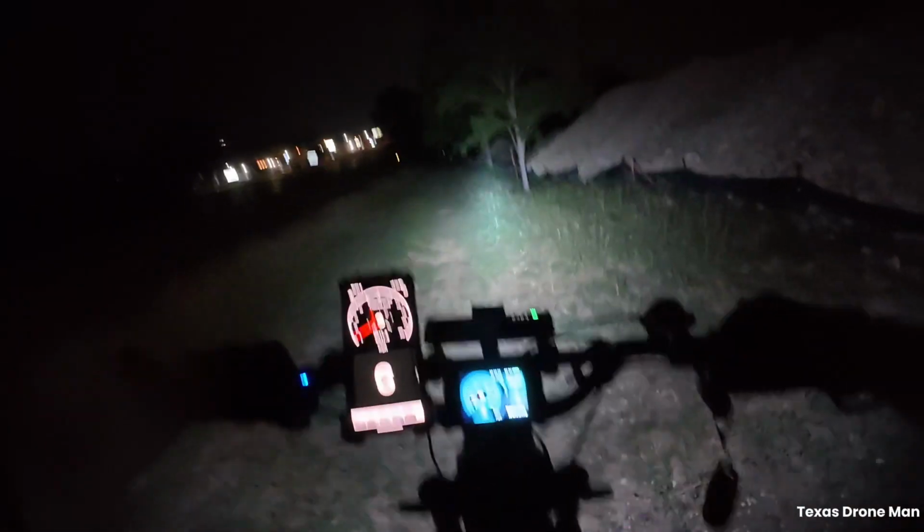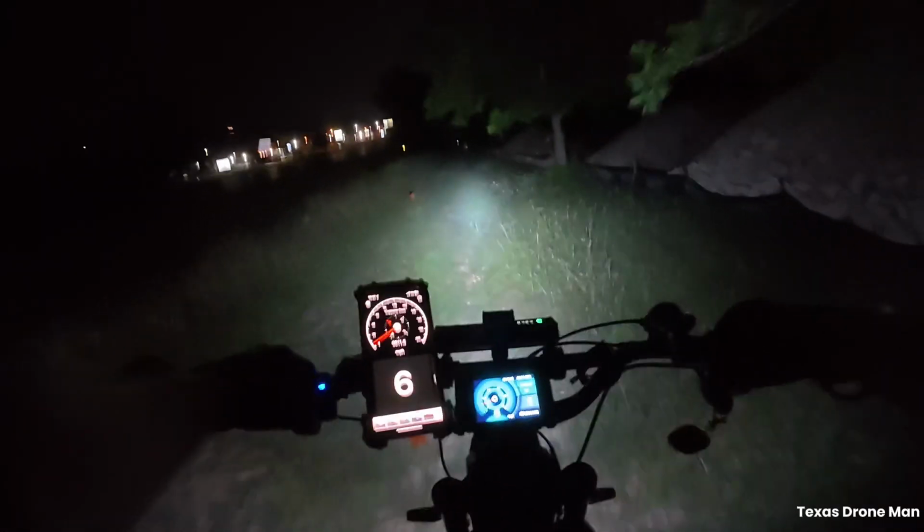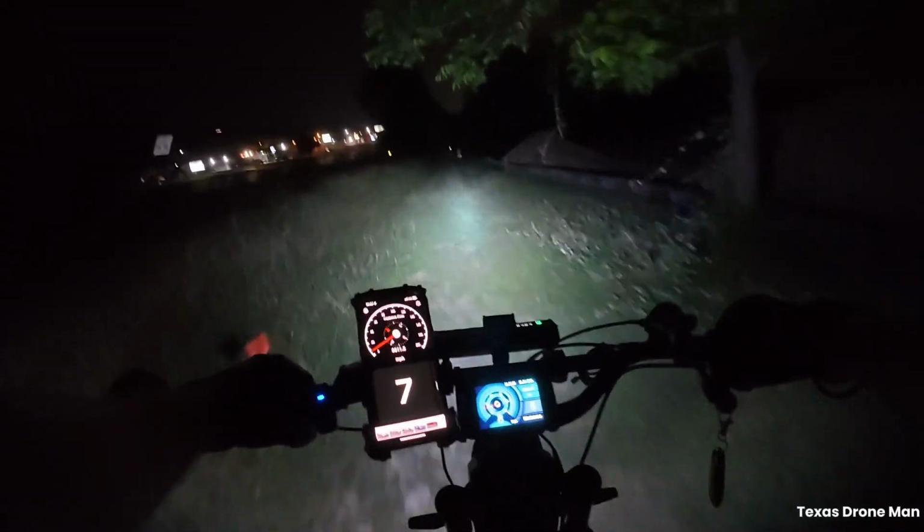Wow. That's weird. There's no cars on that street at all. On that highway. That highway's usually busy.